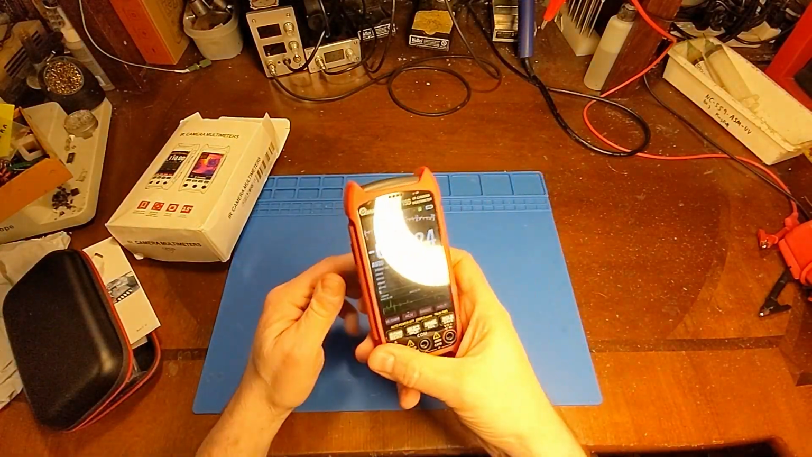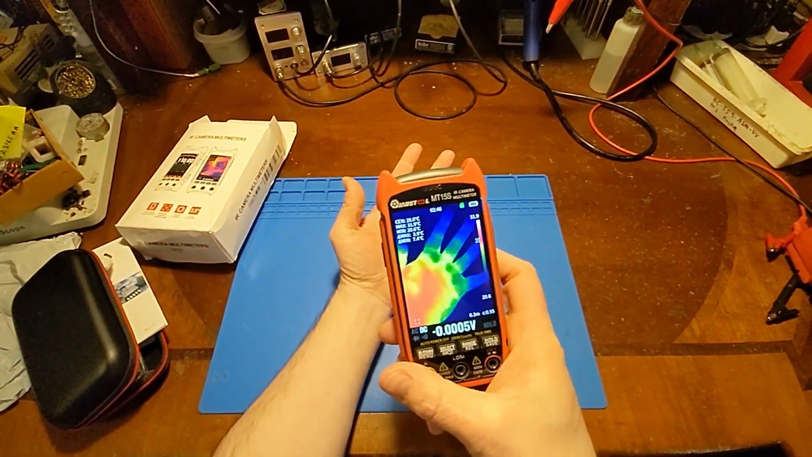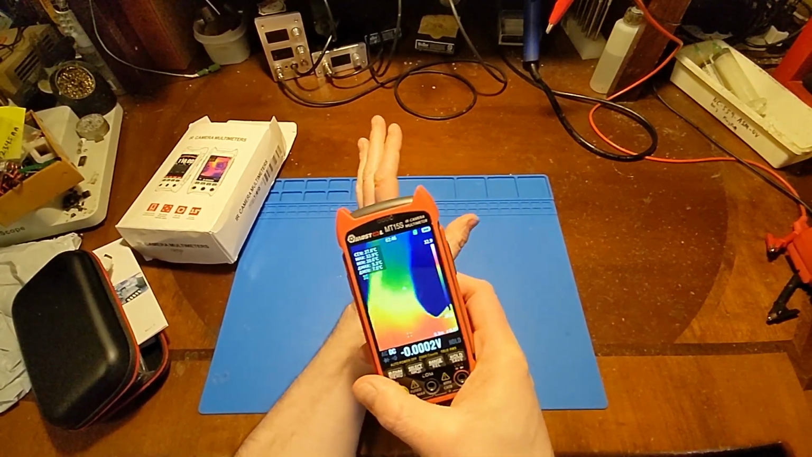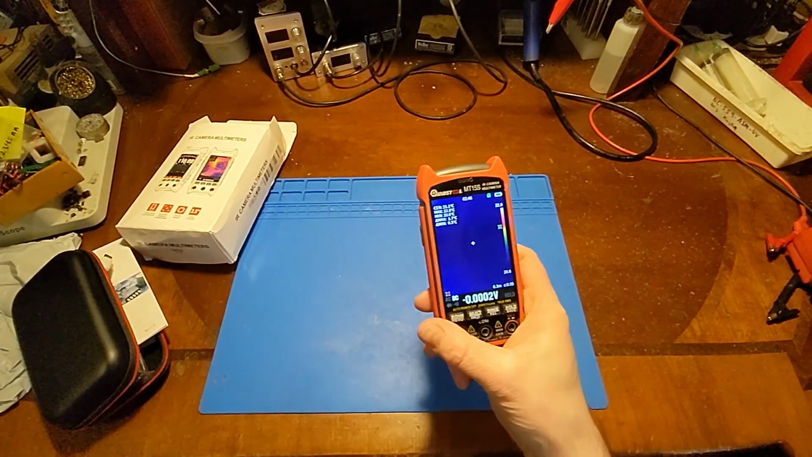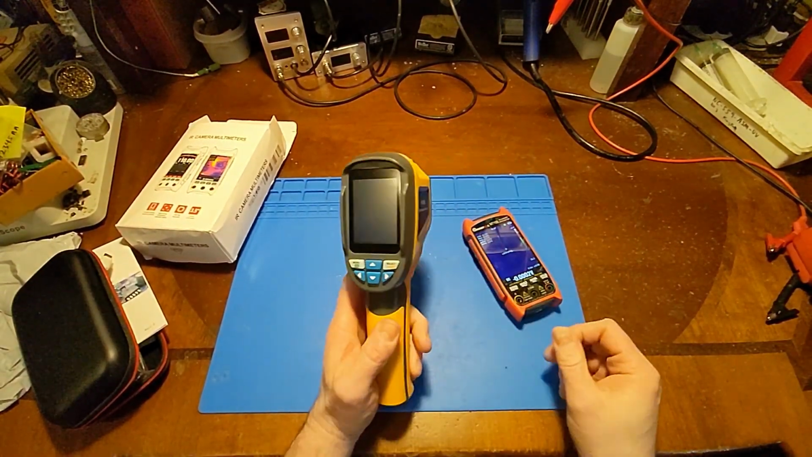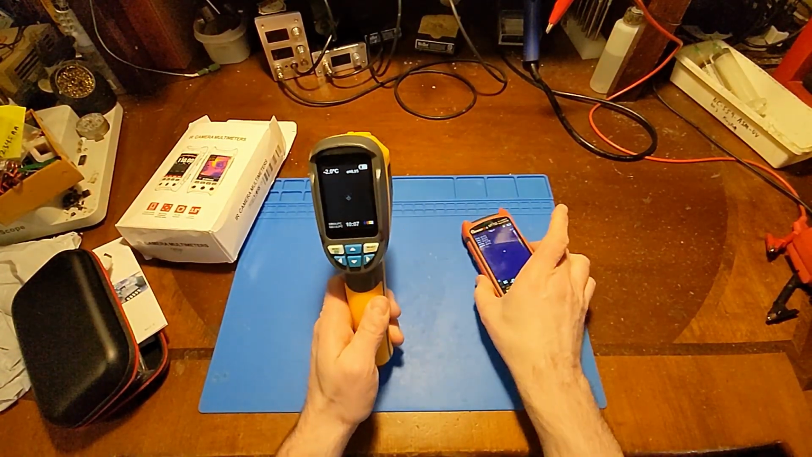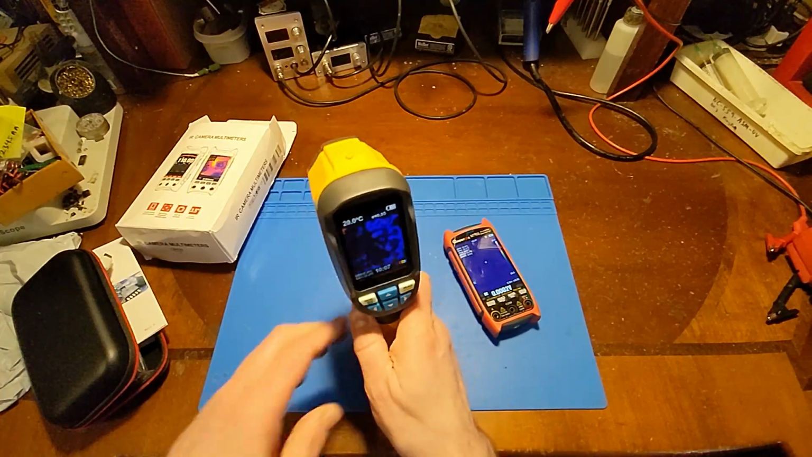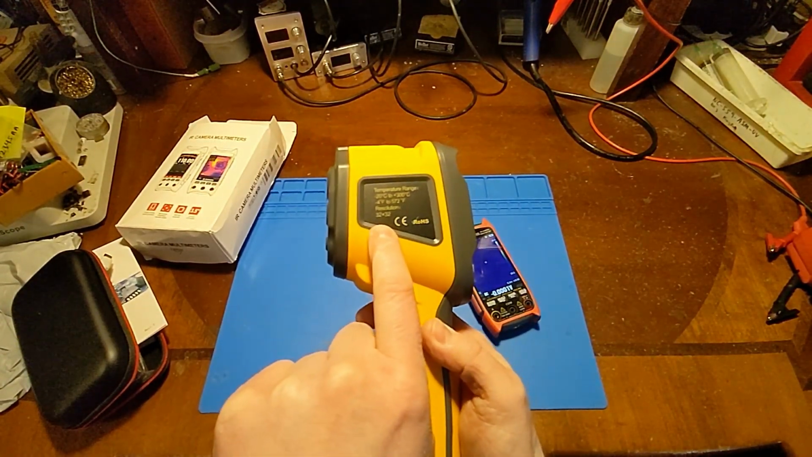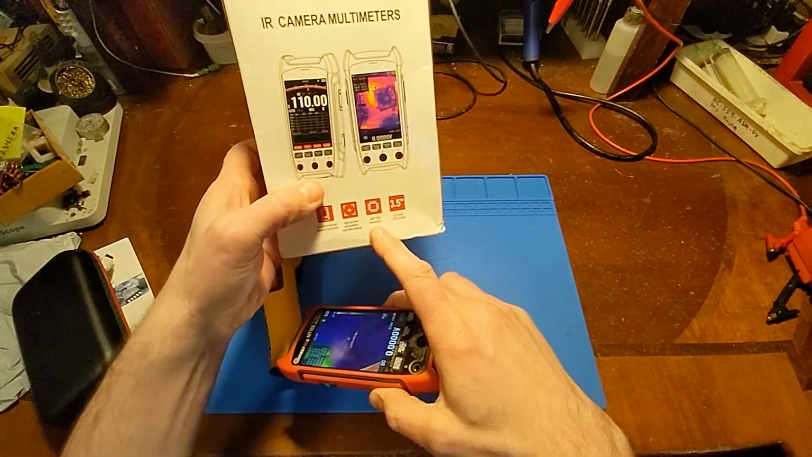Anyways, the real star of the show with this thing is the thermal camera. I'm going to show some footage of it. And it's really impressive. It's really good. I've had thermal cameras before, like this unit here, which was also a Banggood unit. This is probably 5 years old now. But the resolution difference and the frame rate difference is very noticeable. Now on this unit, the resolution is 32 by 32. And on this one, it is 256 by 192.